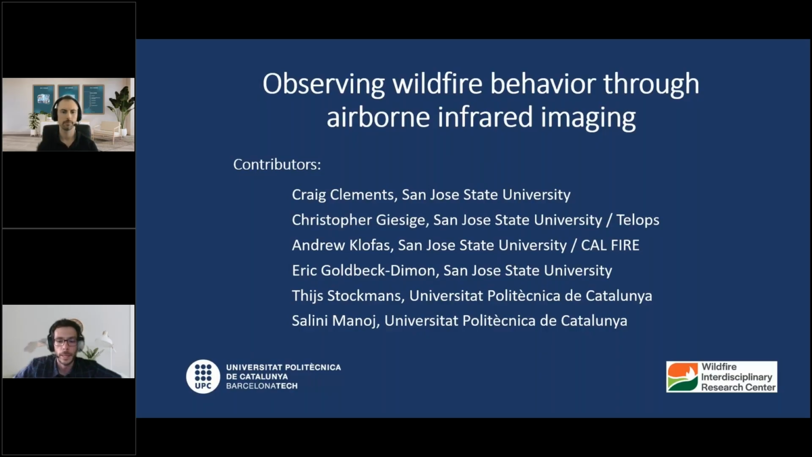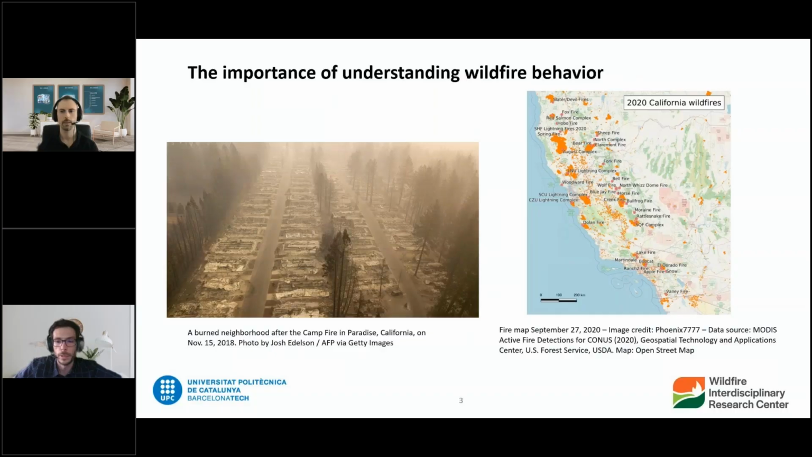You can see the team is divided between San Jose State and UPC in Barcelona. And before I move forward to talk in more detail about infrared imaging and remote sensing of wildfire behavior in general, assuming that maybe the audience today aren't necessarily experts in wildfire, I want to also give a brief overview of why we're doing this and why this is important.